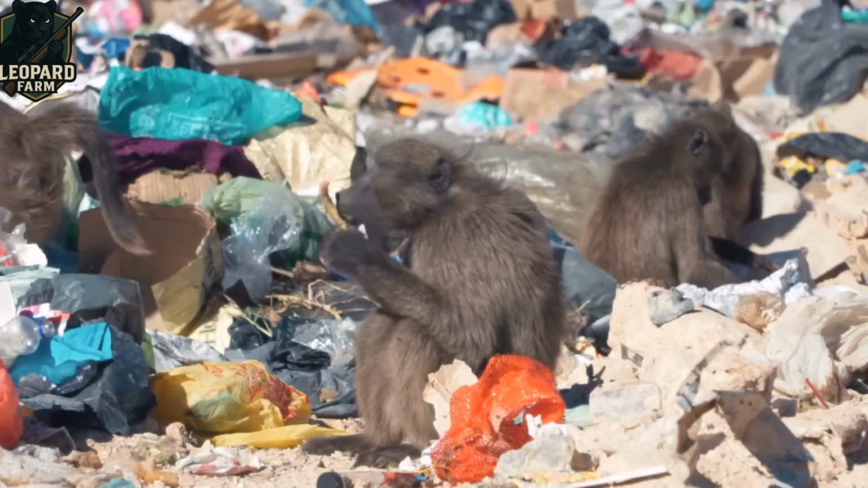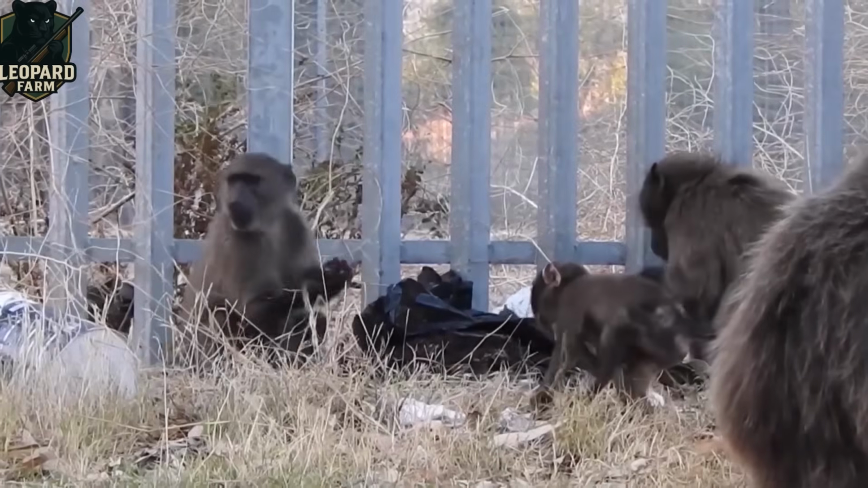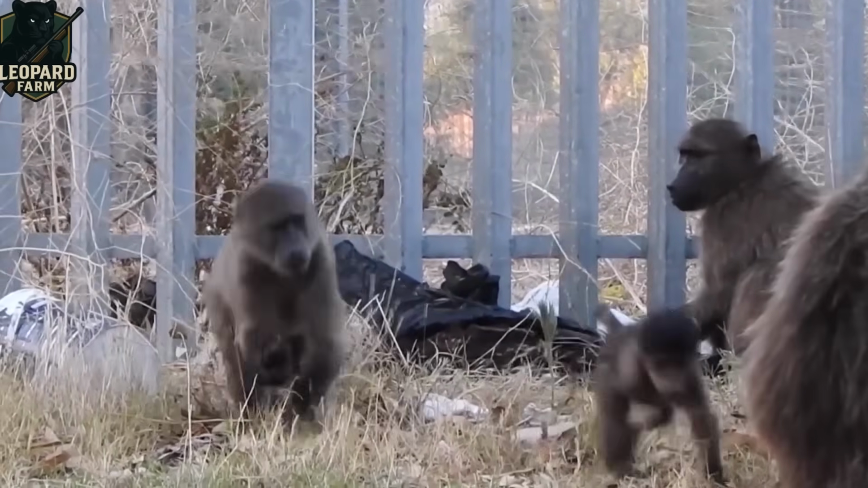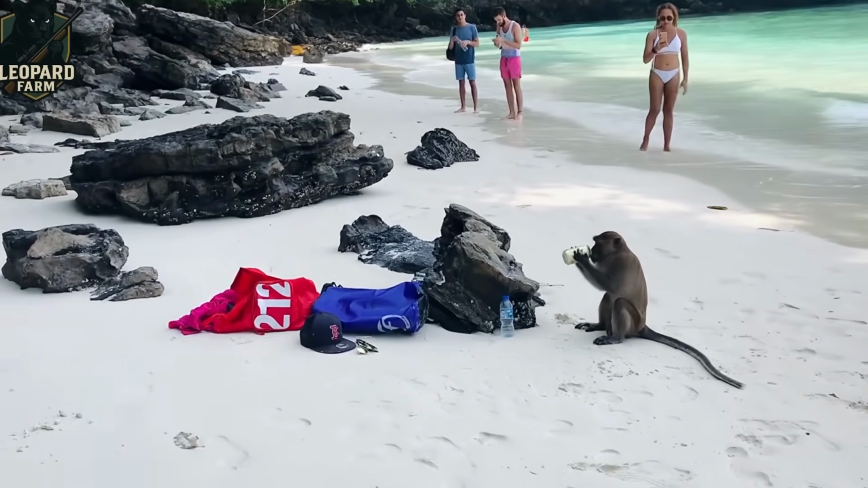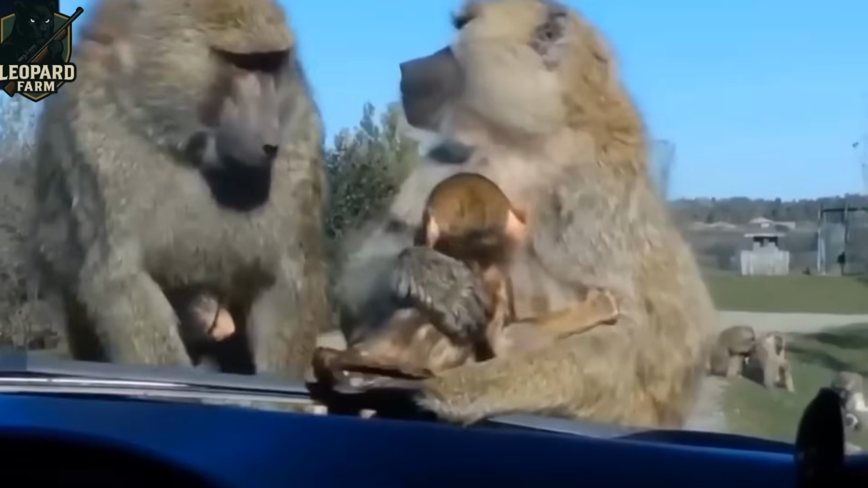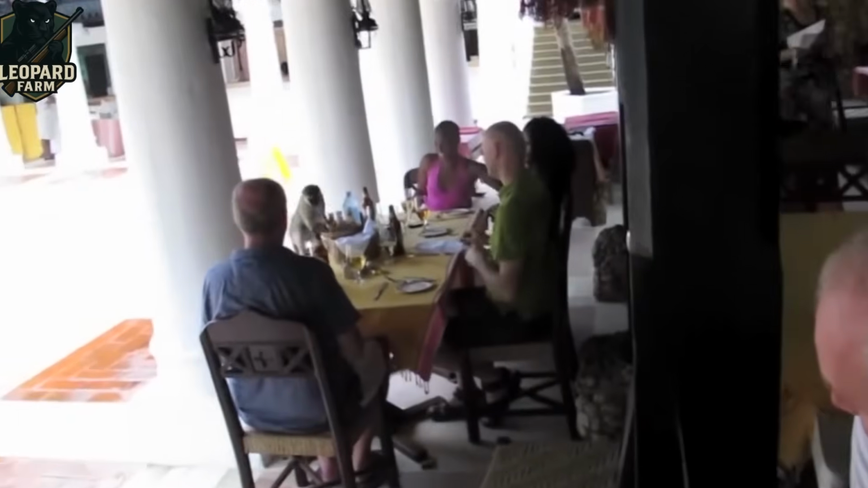This clash is raw and relentless, fueled by the primates' cunning, sharing 94% of human DNA, and the shrinking of their natural habitats as farms and cities expand. Baboons and vervet monkeys strike with calculated precision, leaving farmers on edge.